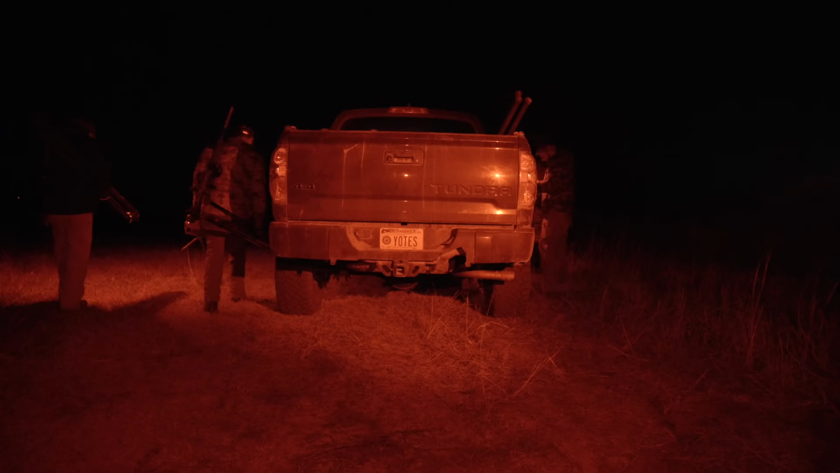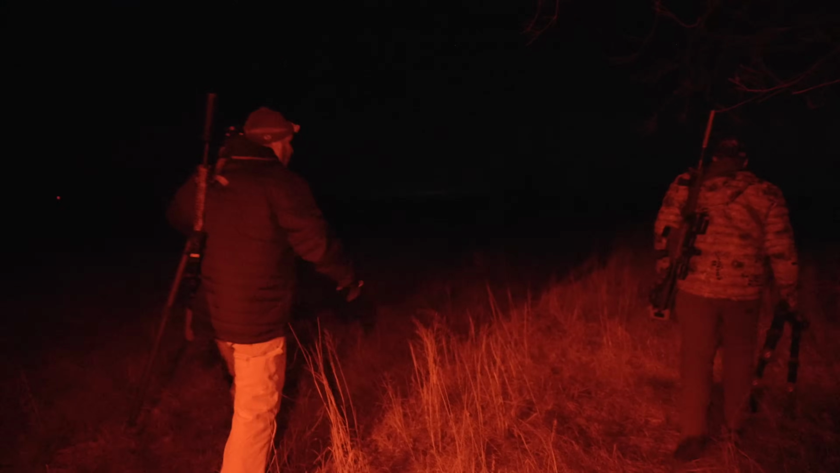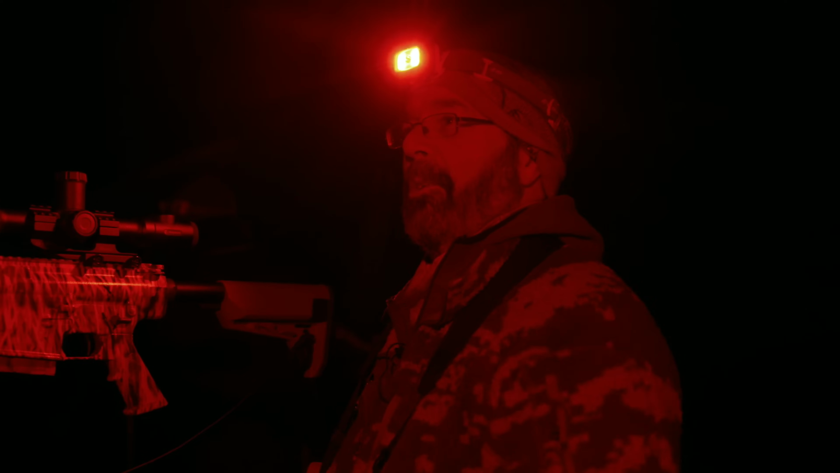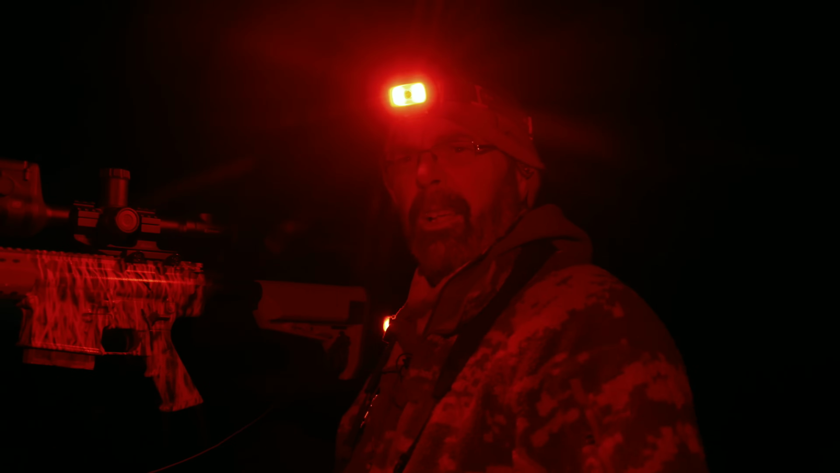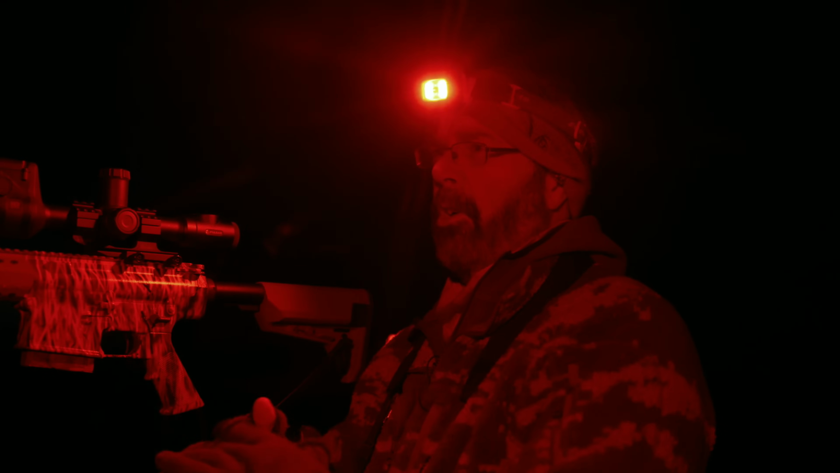Got a big creek bottom down through here and some pasture country over here. Mike's got his gun pointed that way, so that must be where he thinks he's gonna come from. I'm gonna kind of cover here to the left. I think I'm gonna howl here, start out, see if anything answers. Then we'll go from there.